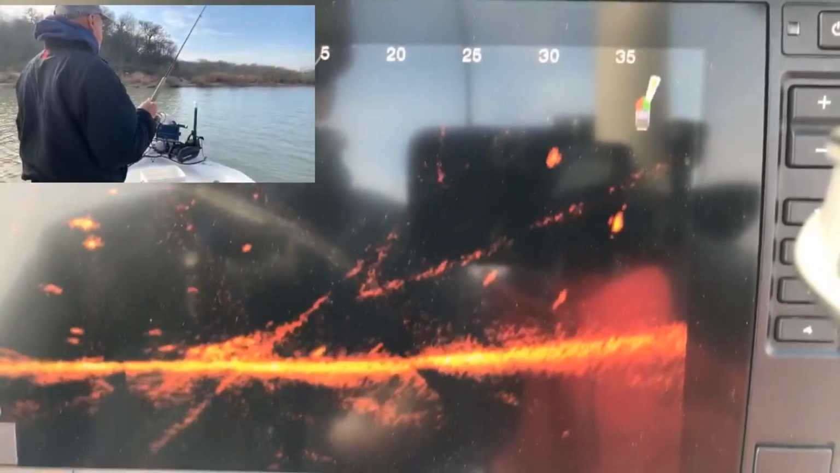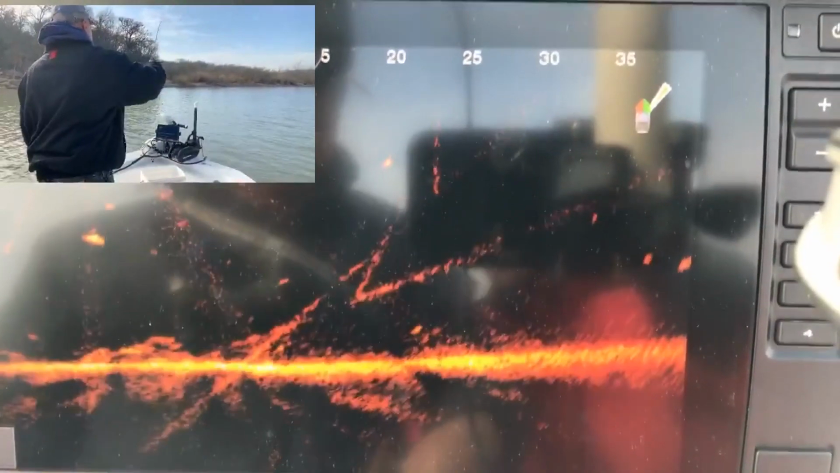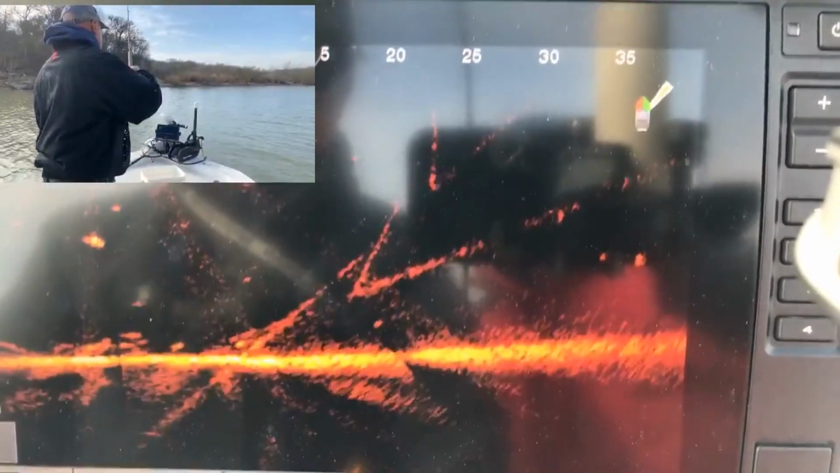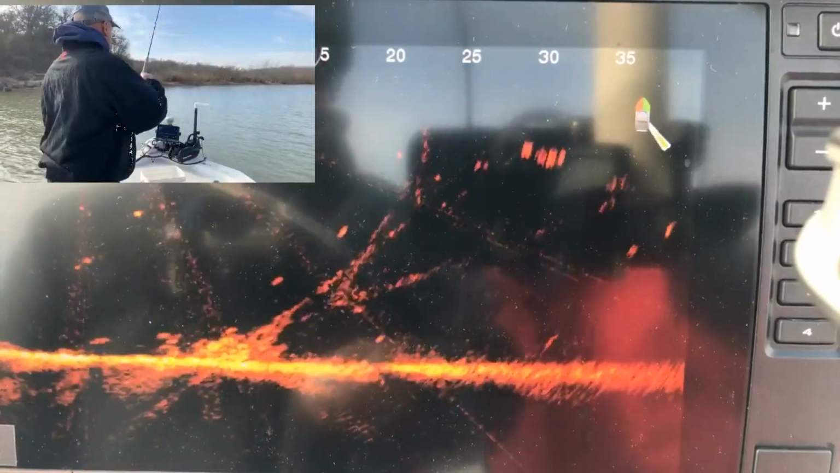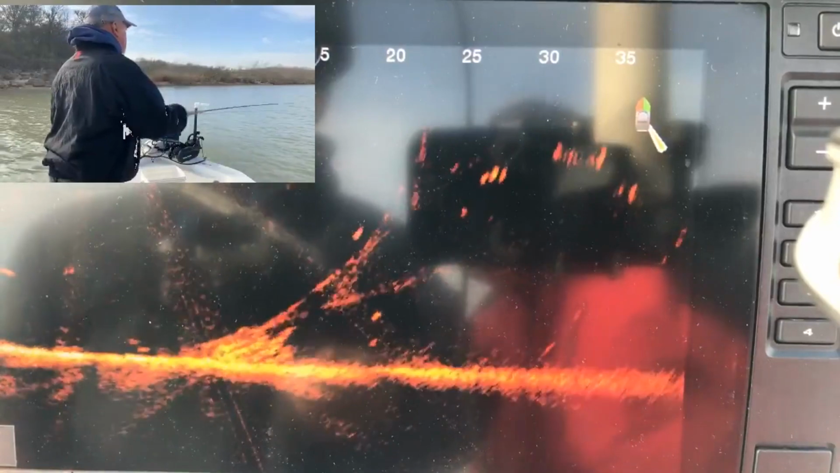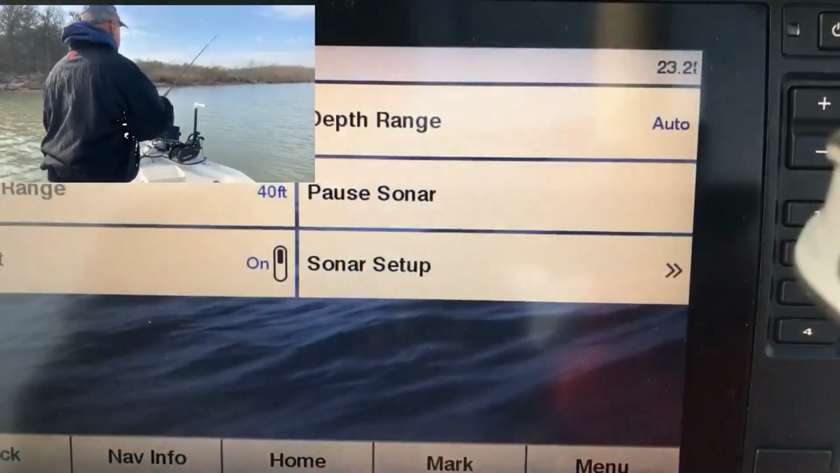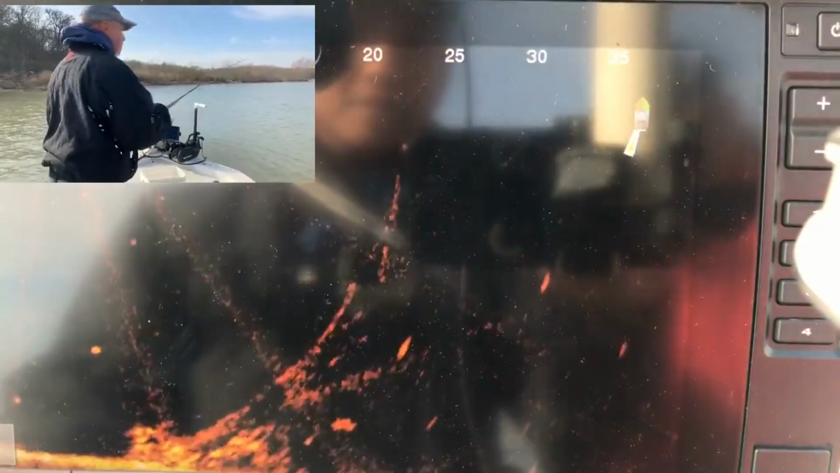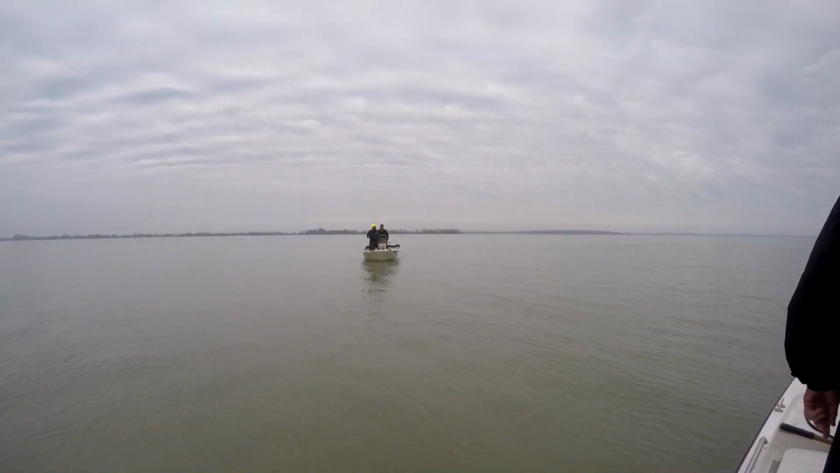Once I get right on top of it, I just hit anchor with my GPS trolling motor, and I'm pretty much right on it within 10-15 feet. No need to drop a marker and circle back multiple times to find it. This is a one and done. So that's kind of how I find them. I'll also zoom in with the depth so I can maximize the screen to see more details.